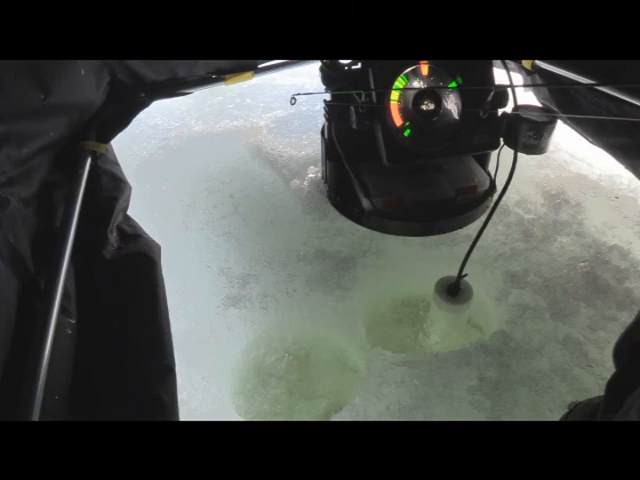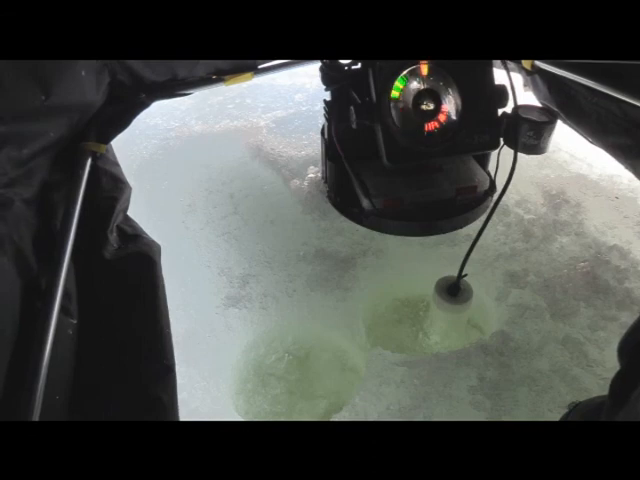We're going to be getting rain. The ice is going to be getting bad. That's all there is to it. It's already not really good clear ice a lot. There's a lot of slush. Actually, it's frozen slush on top when it comes down to it. But there's still fish hitting.